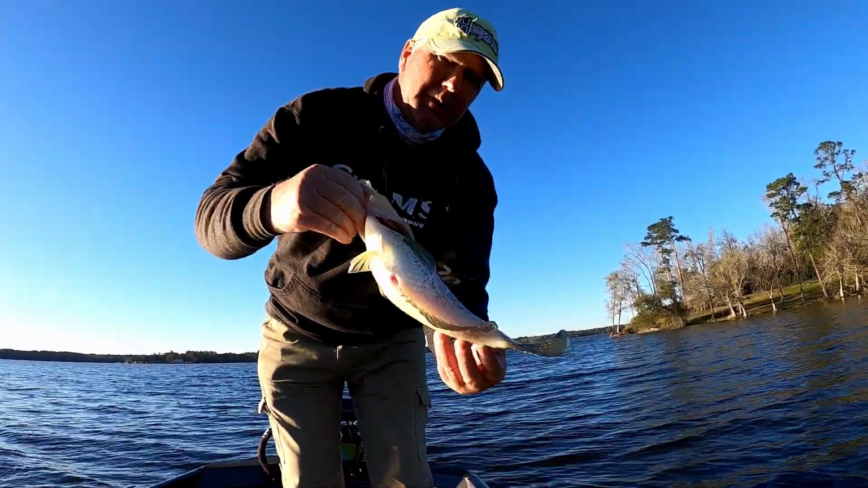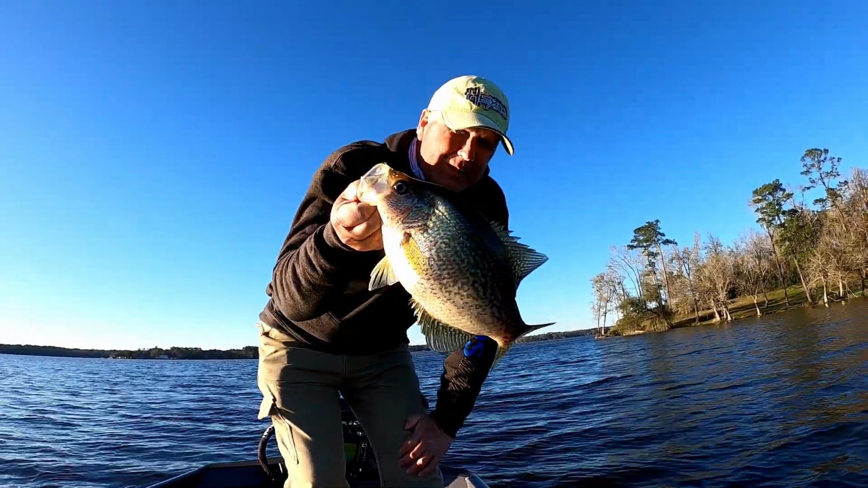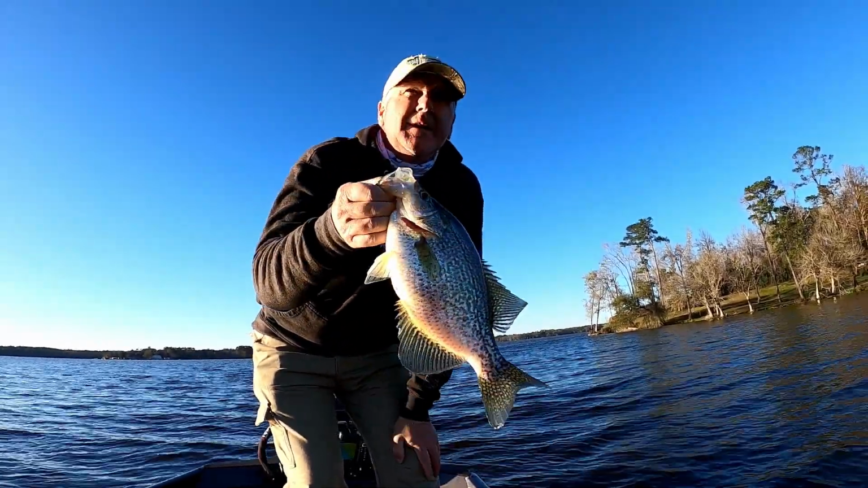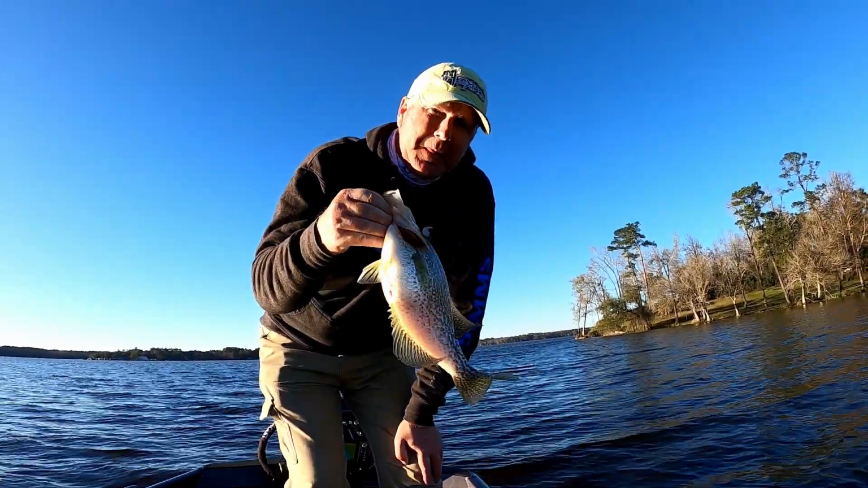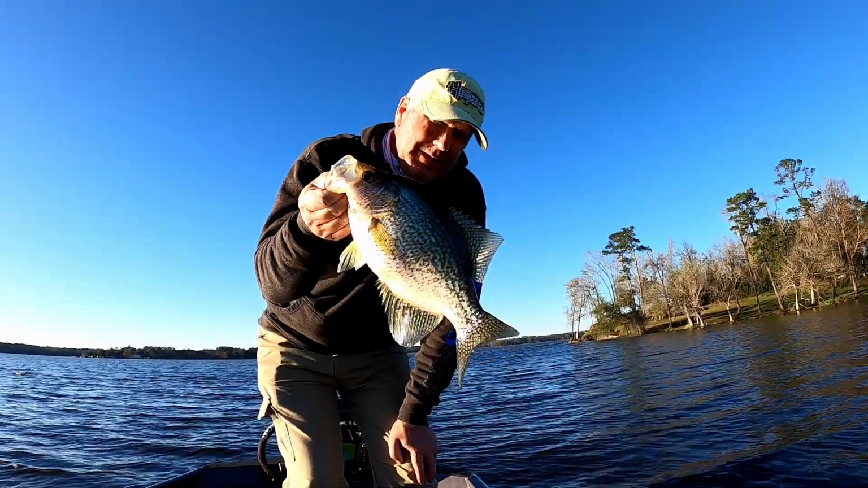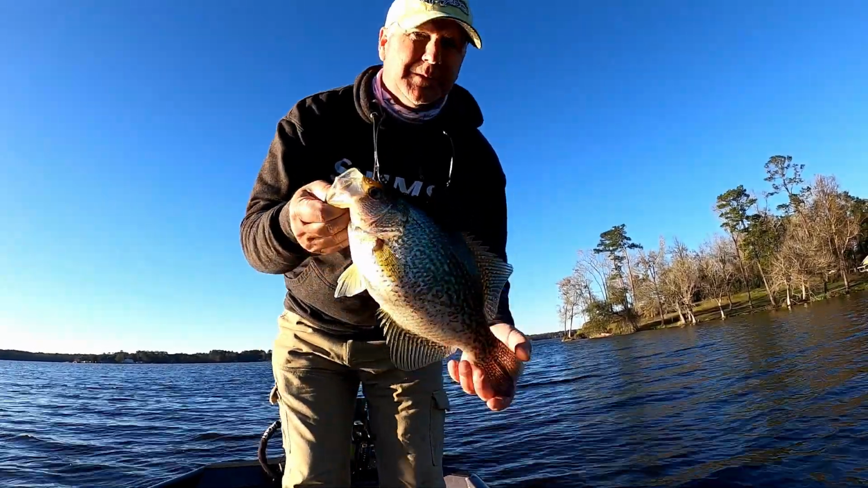Go guys, another big old crappie. Let's weigh him. I tell you, I have struggled today. I have finally found a few right here. The wind's dying down a little bit and I'm able to fish some, but it's tough. I've caught a nice mess of fish. I've turned them all loose, but we're gonna weigh this one. I think he's gonna be close to 2.